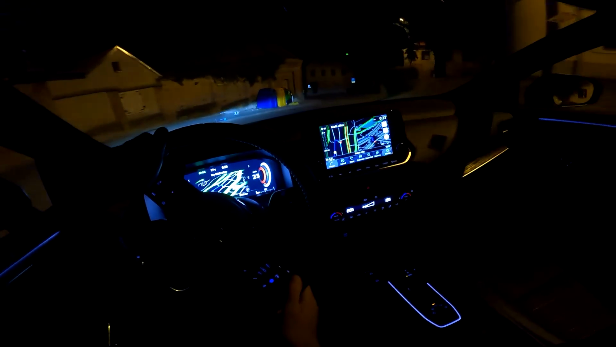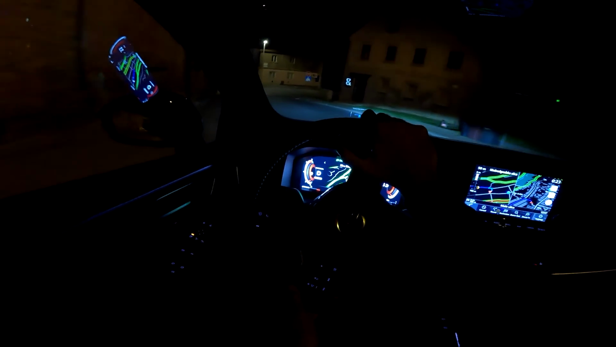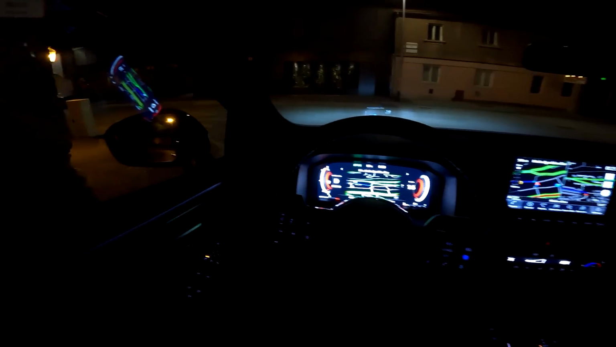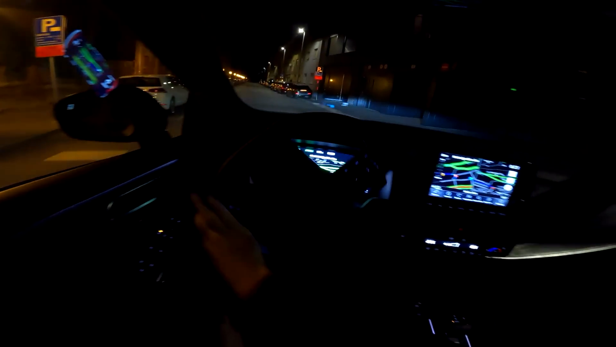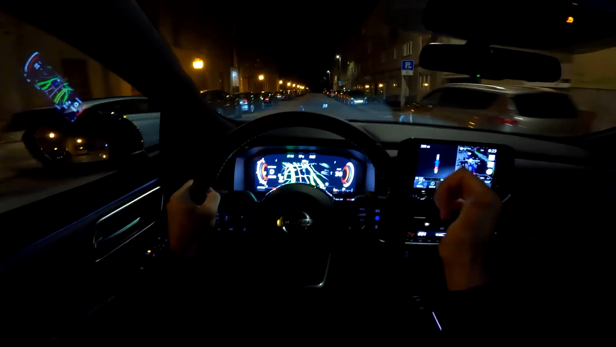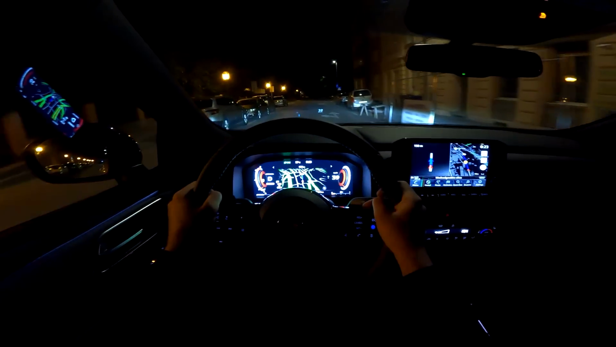And let's also mention the suspension, because here we have the 4-wheel drive car, and that one has the multi-link at the back. But if you go for the version with the front-wheel drive, then you need to go for 20-inch wheels to get the multi-link at the back. So have that in mind. And yeah, as I said, 4-wheel drive, no matter which wheels you go for, you will get the multi-link at the back.